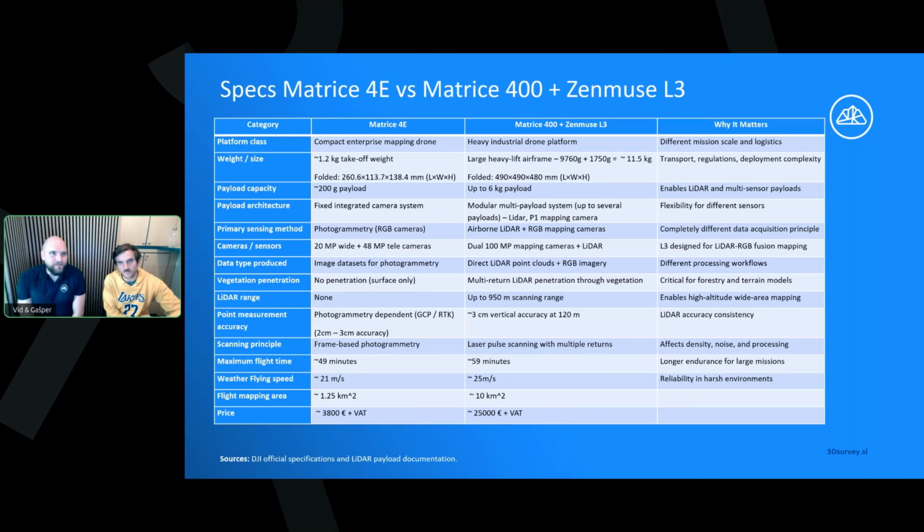Okay, and then for the comparison, we took some specifications from the official website. So obviously, the first important thing is the Matrice 400. It's about 10 times bigger in terms of weight, right? Yeah. So that also means certain limitations for flying the drone. Yes, of course.